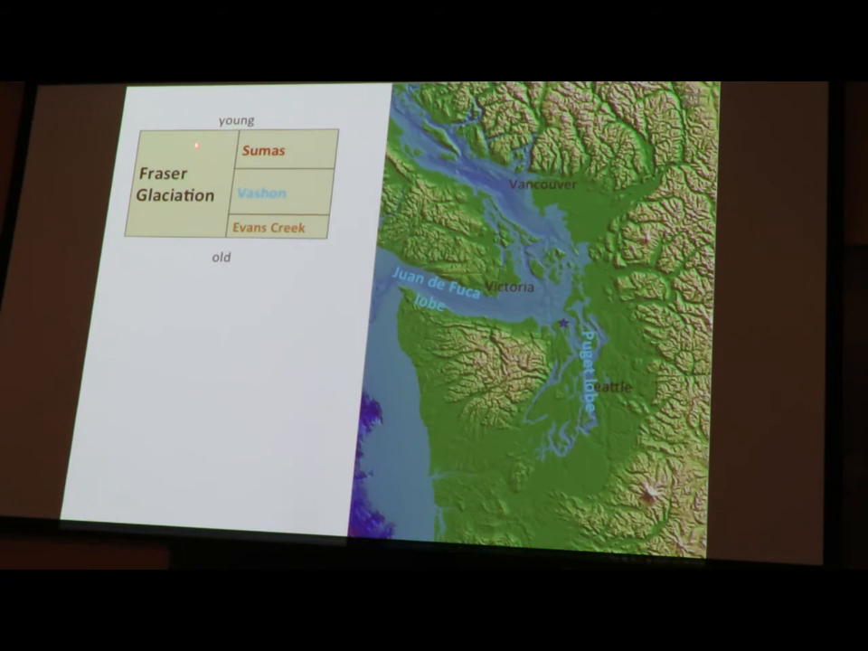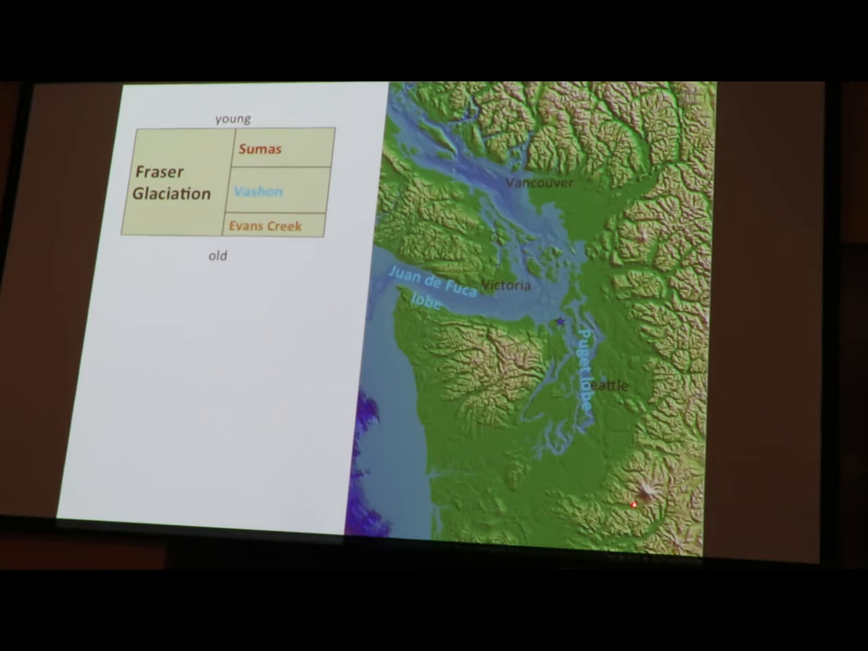And we divide Fraser glaciation, this is a time diagram, old to young, into three stages. An early Evans Creek stage, which is known from Mount Rainier and from outside of Vancouver, where little glaciers formed in the mountains and flowed down the valleys. And I'm not going to talk about that anymore. Evans Creek ice reached its maximum maybe 24,000 years ago.